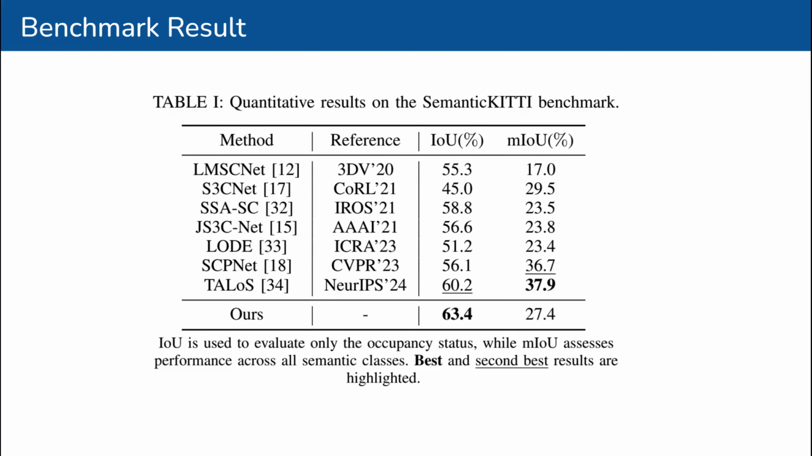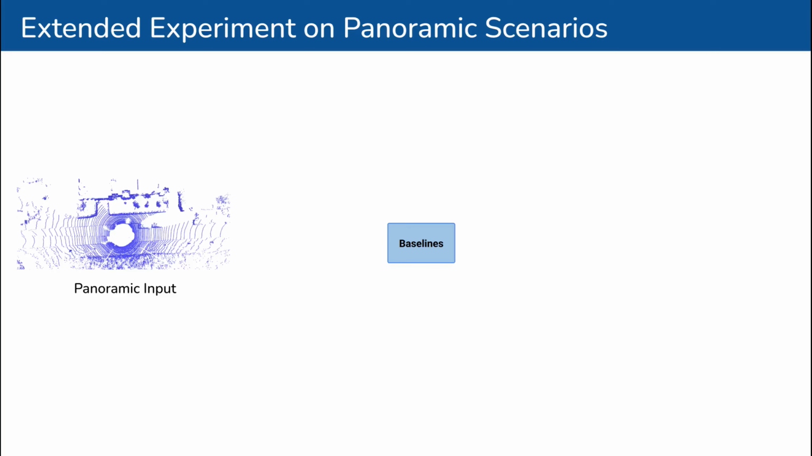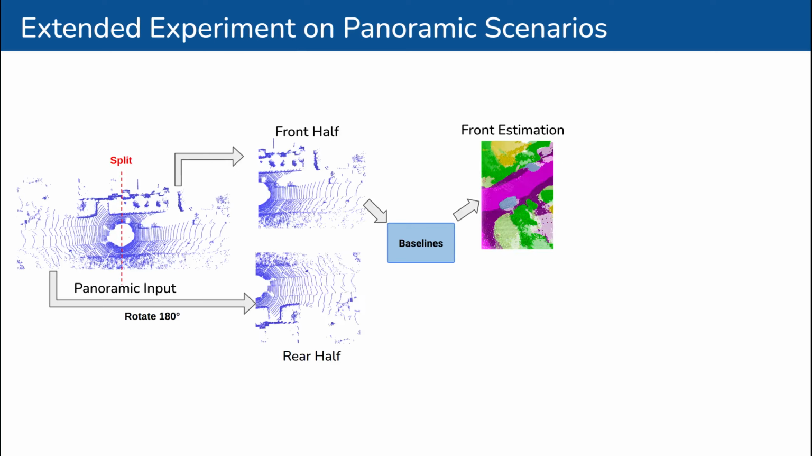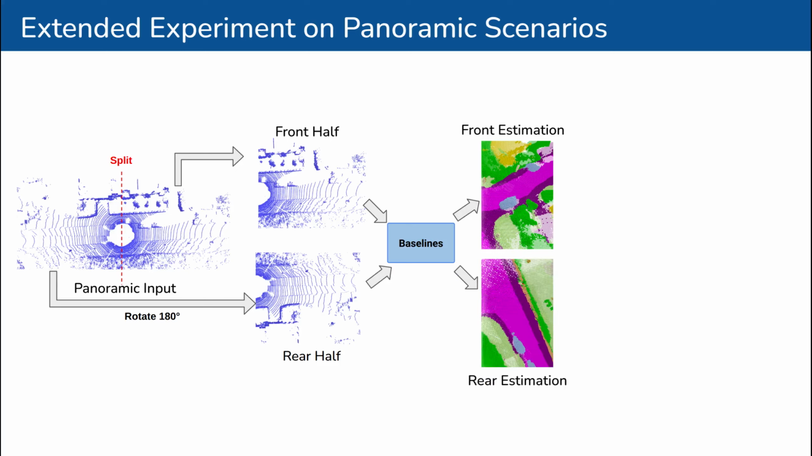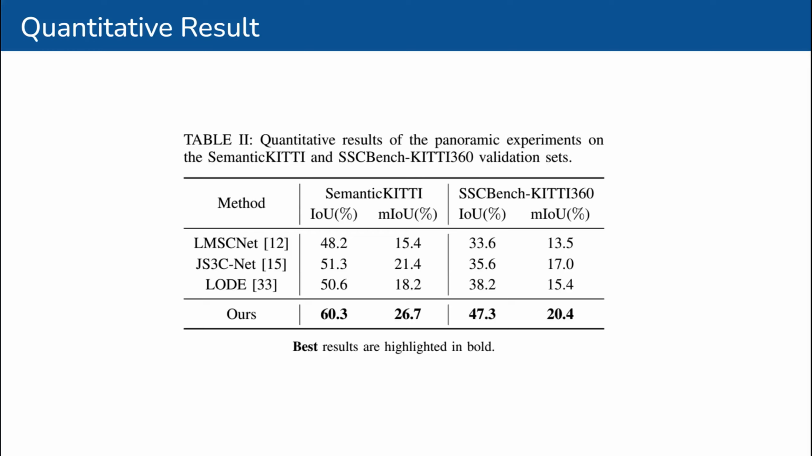We evaluated DiffSSC on the SemanticKITTI benchmark. However, since SemanticKITTI only covers the front half of LiDAR scans, we conducted extended experiments in a panoramic scenario. To fairly compare with baselines, we first split the panoramic sweep into two halves and fed them separately into the baselines. After generating the two halves of the scene, we rotated the rear half and concatenated it with the front half to form the panoramic scene.